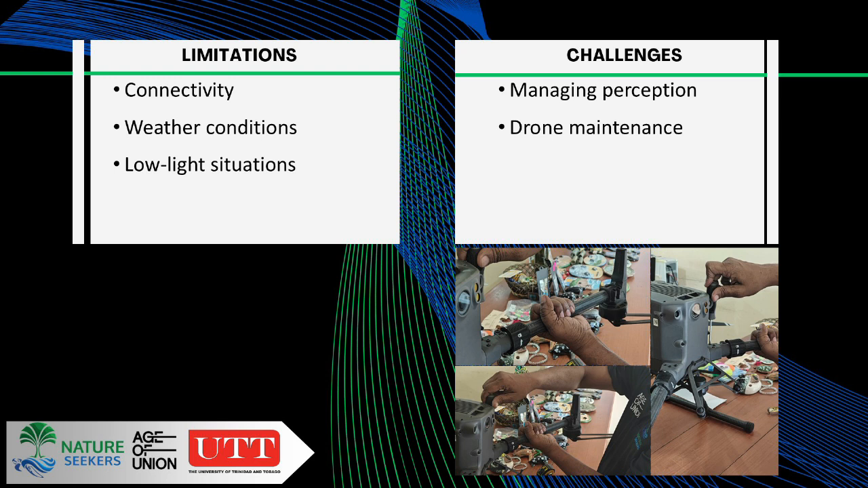And quite frankly, the drone is still unable to read a flipper tag, to read a pit tag, or to do anything across those lines. So it can be a tool within the toolkit for sea turtle monitoring, and it's not meant to replace the traditional method of foot patrols.